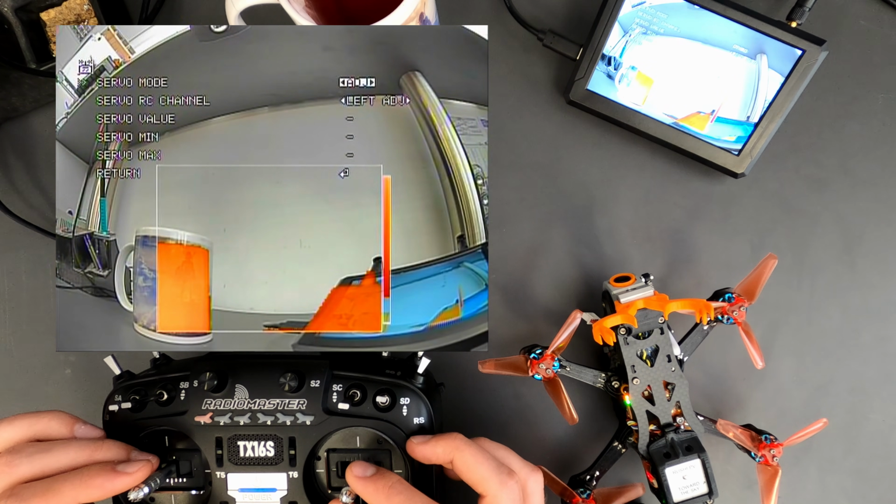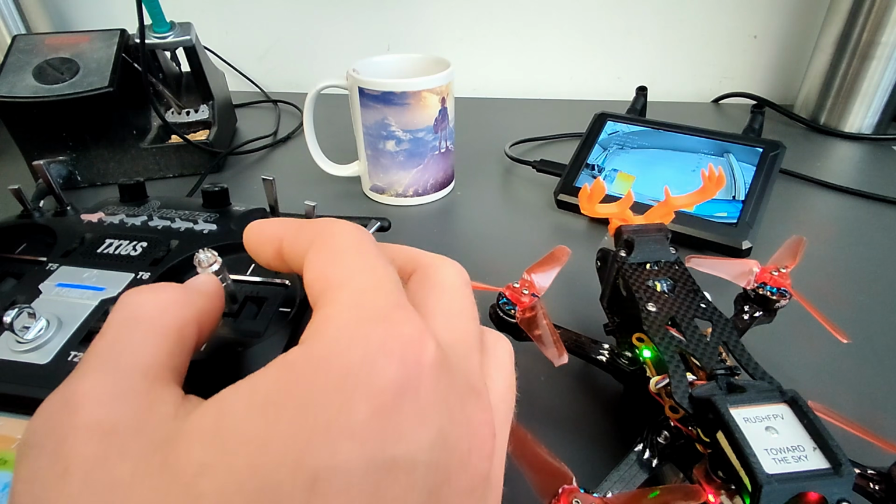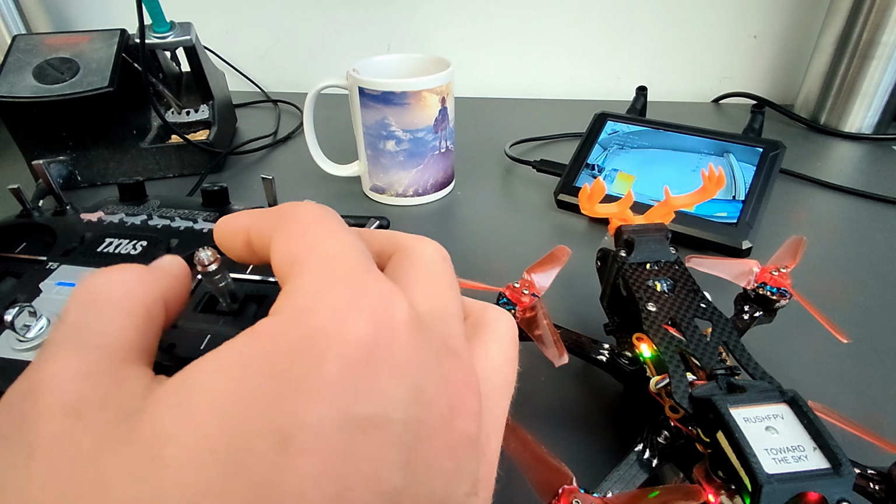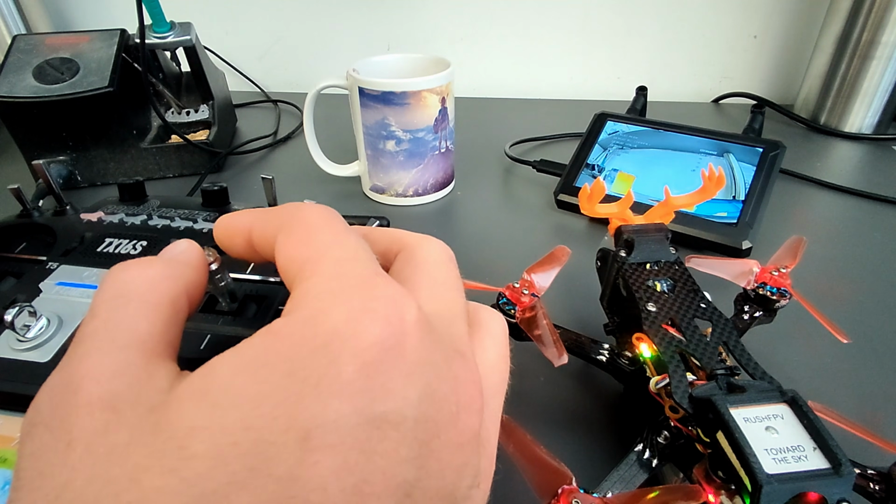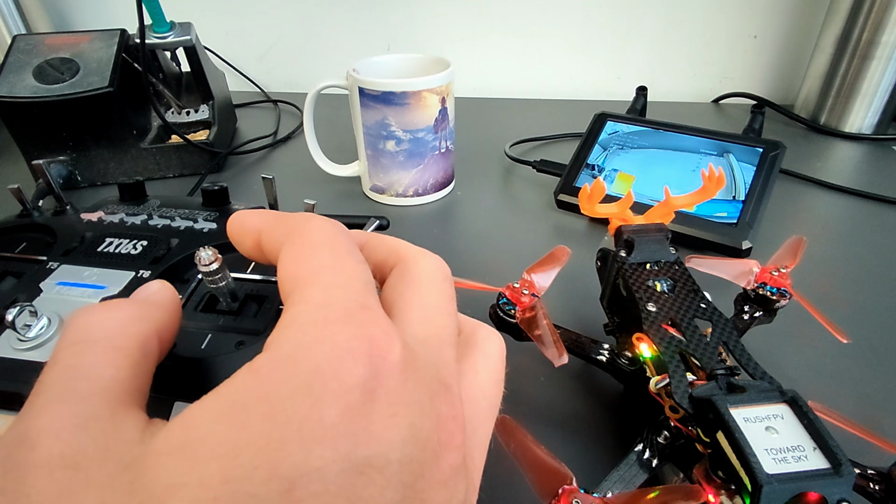Adjustable uses the RC channel. The internal left edge and right edge can be used. With the auto mode it takes the RC channel too, but compensates it with the attitude of the drone.